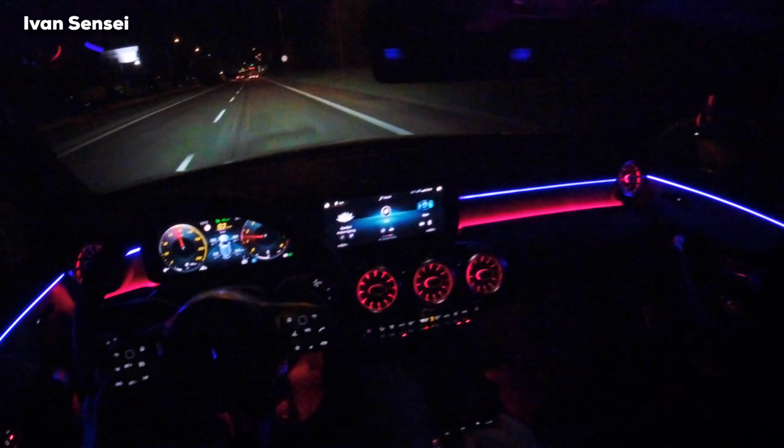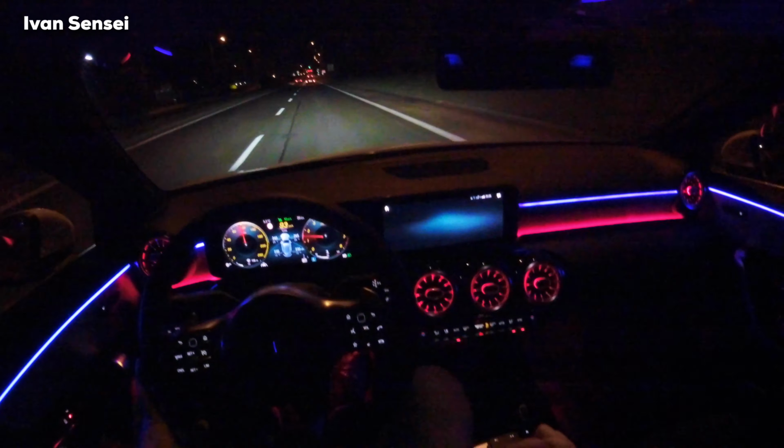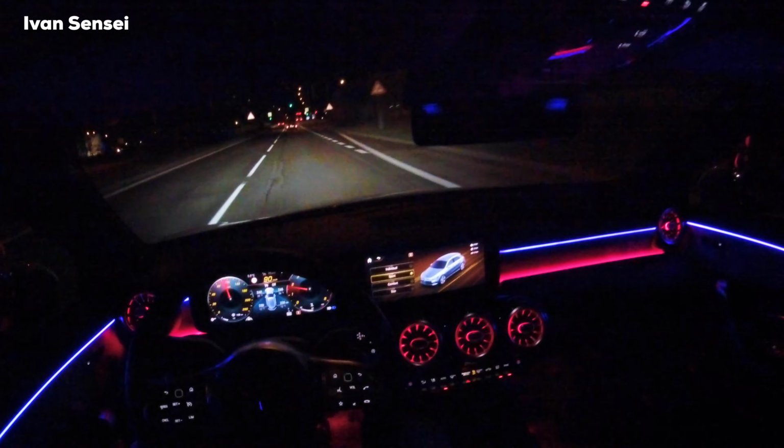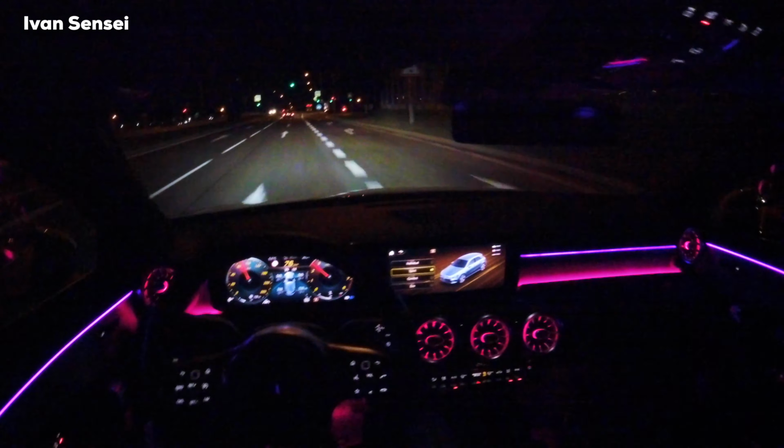And we can put the Petronas and put the sport mode. Sport mode also downshifts more aggressively.